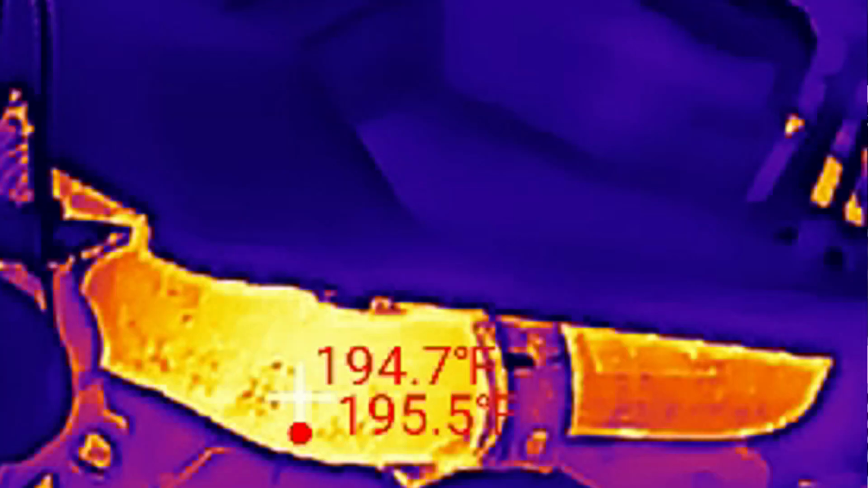That section is getting up into the 200 range, 195, 196, starting to get nice and warm. See if I can get a view down there of some of the exhaust.